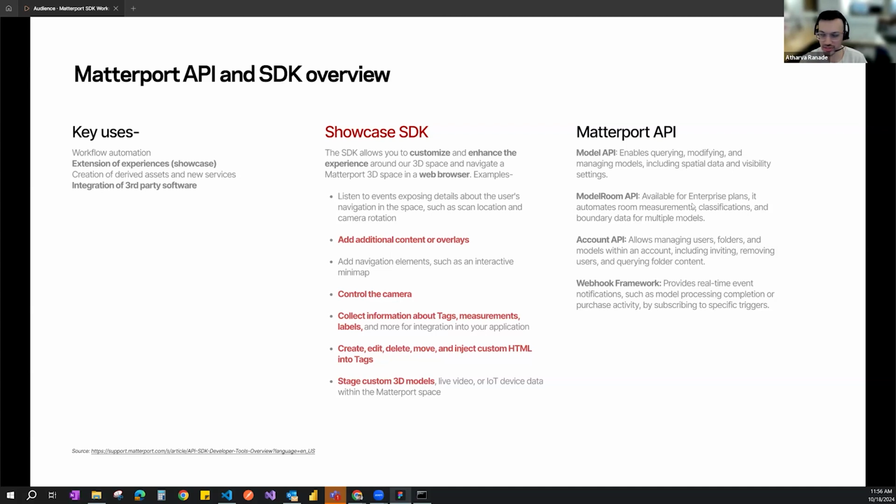I will not go into full detail about the API, but there are essentially three different types of APIs and one webhook. There's the model API, the model room API, and then the account API. Each has its own purpose. You could have the model API for modifying models. Model room goes a step further and automates things like room measurements, classifications, and understanding the metadata associated with each model. And then there's the account API to get billing and track users across your organization. So that's more from a logistics standpoint.